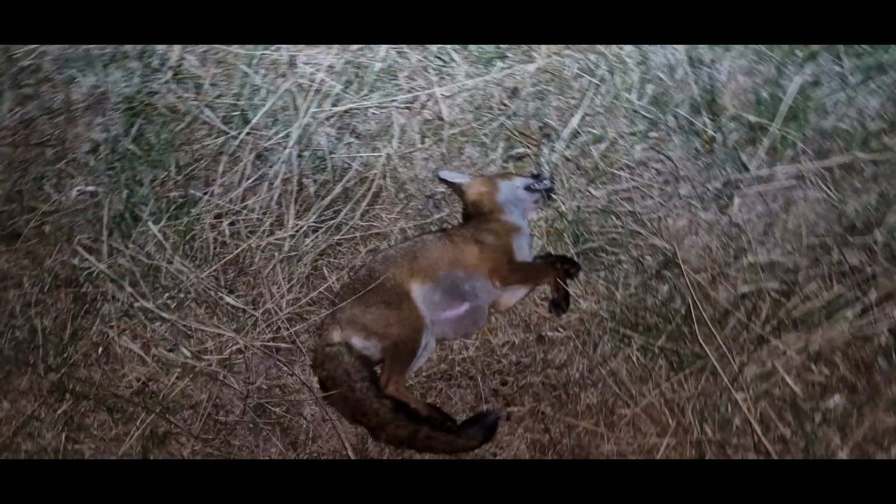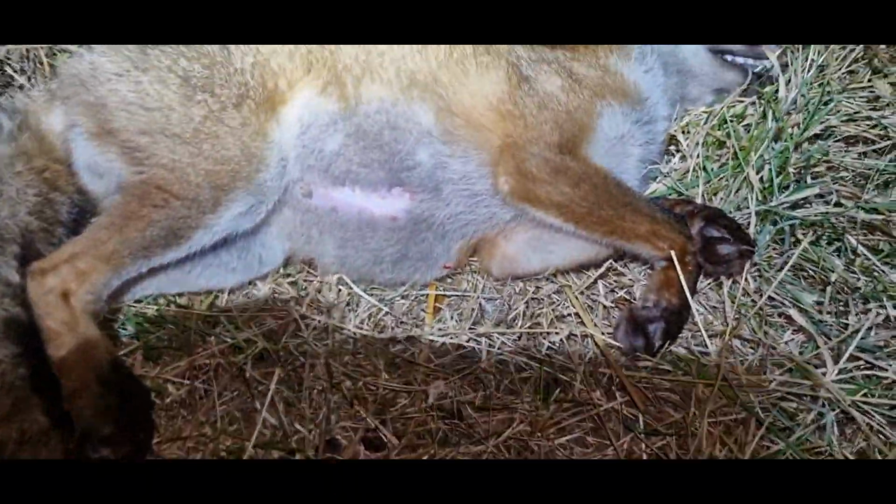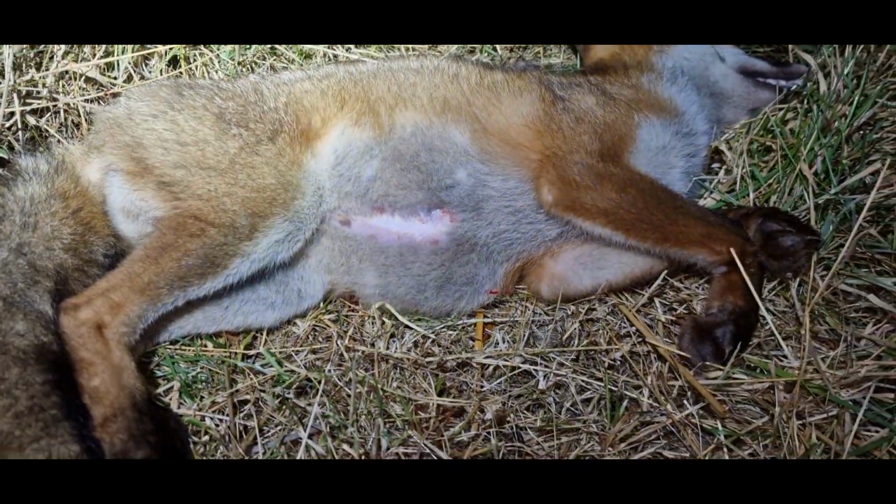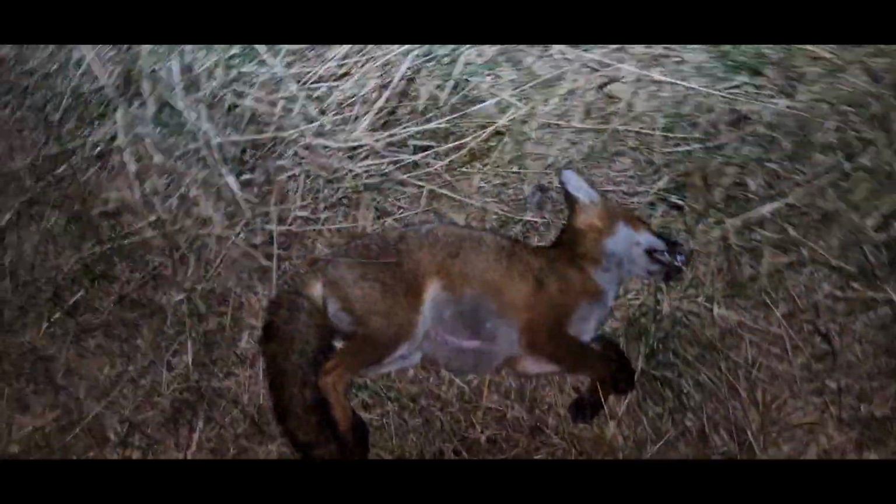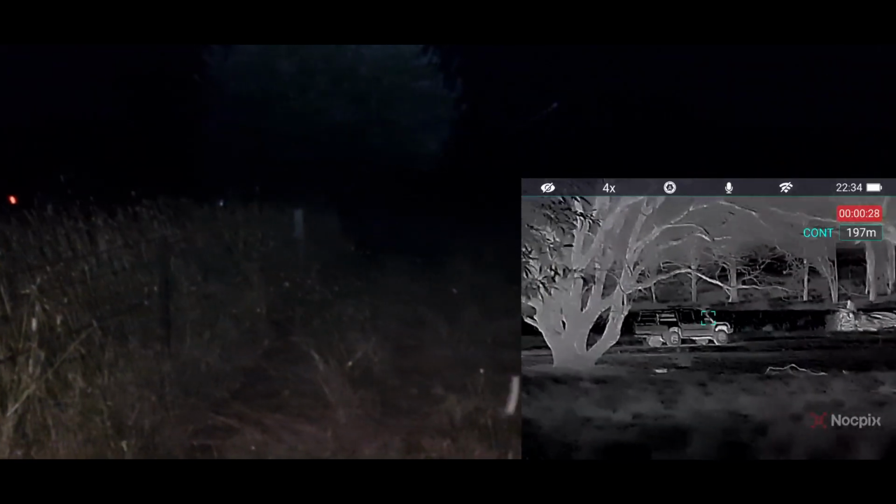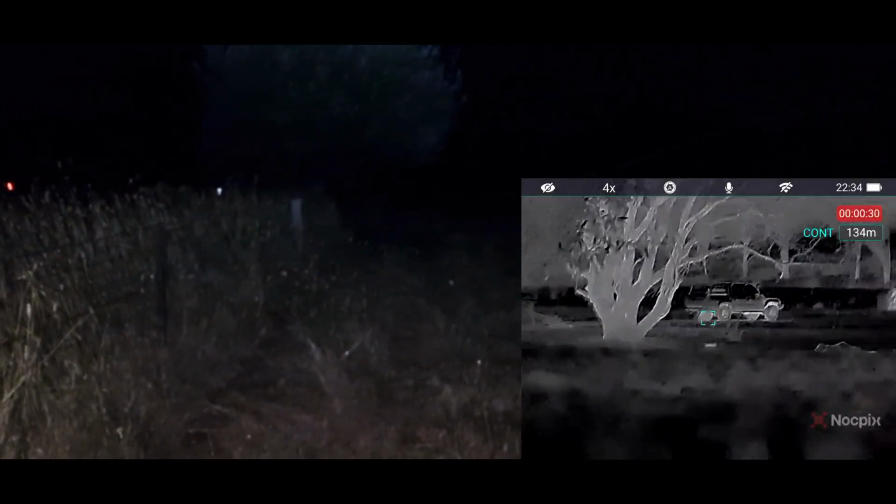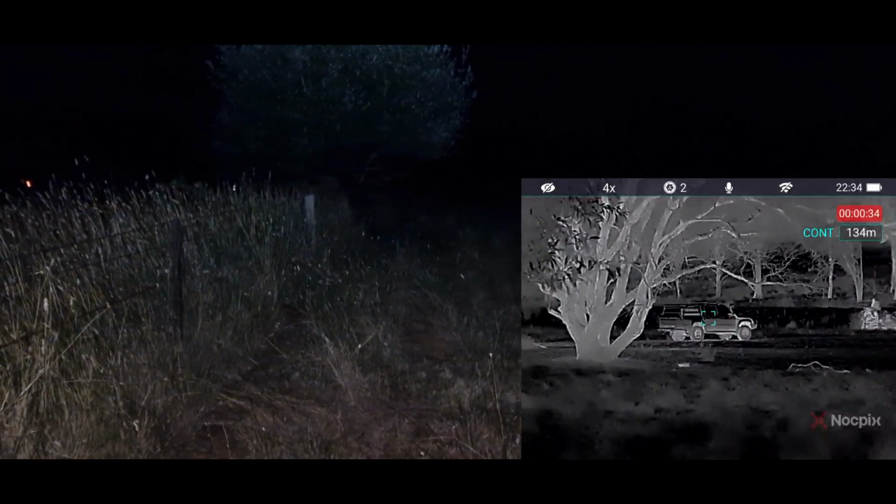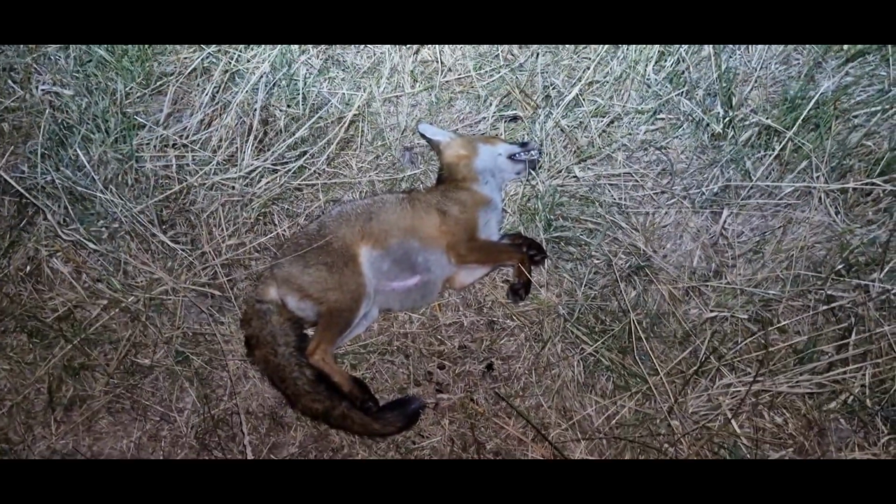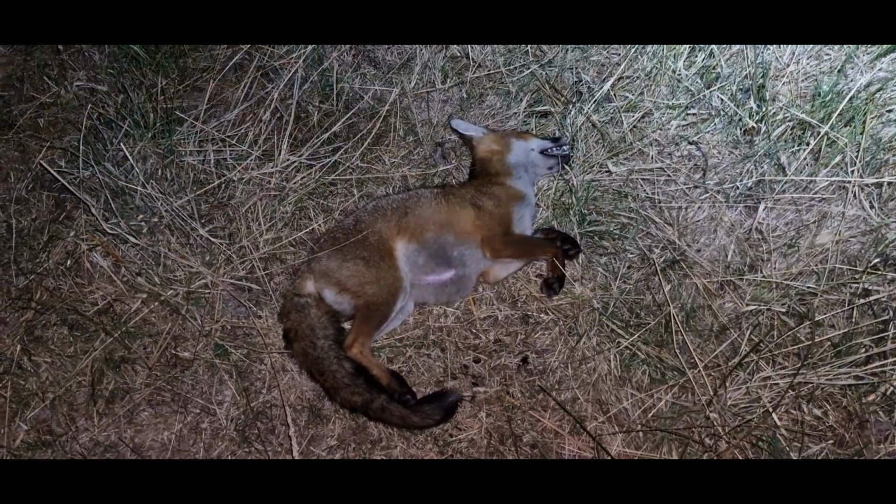Right, second fox of the evening, another young dog. Where's this guy? He's got a gash on his belly there. Don't know what that's from, maybe going through the barbed wire fences, who knows. But what I can do is, the ute is back in that direction, and that's where my rifle is. 132, 133 meters. So, looks like that shot before where I missed the other fox, that was all on me.